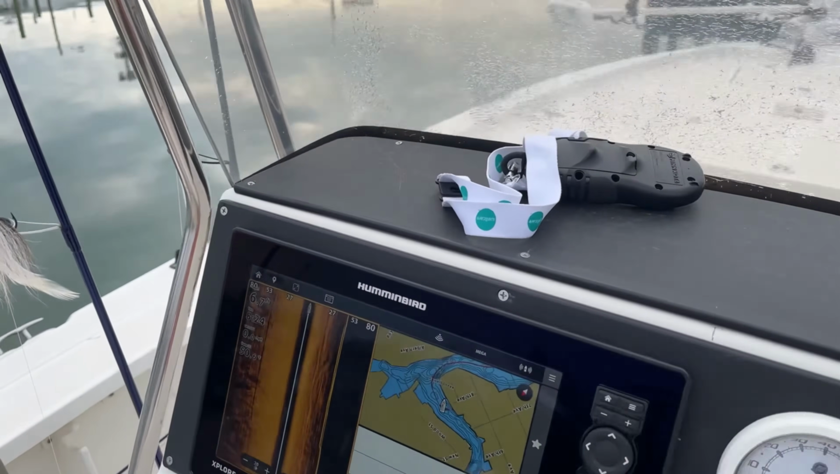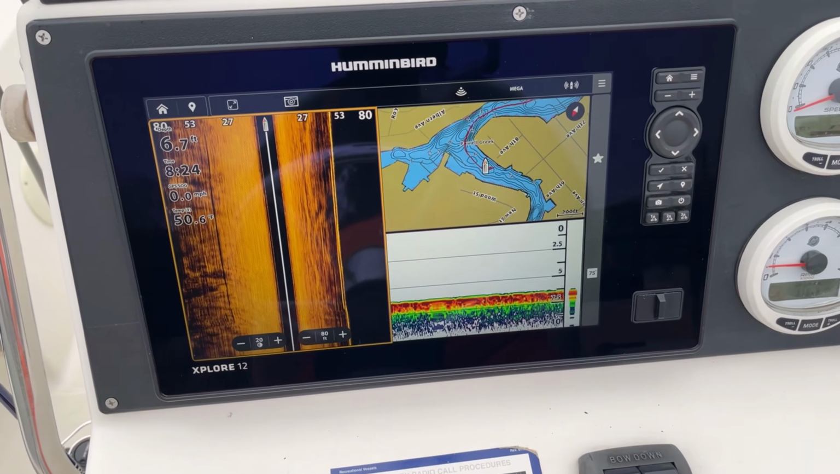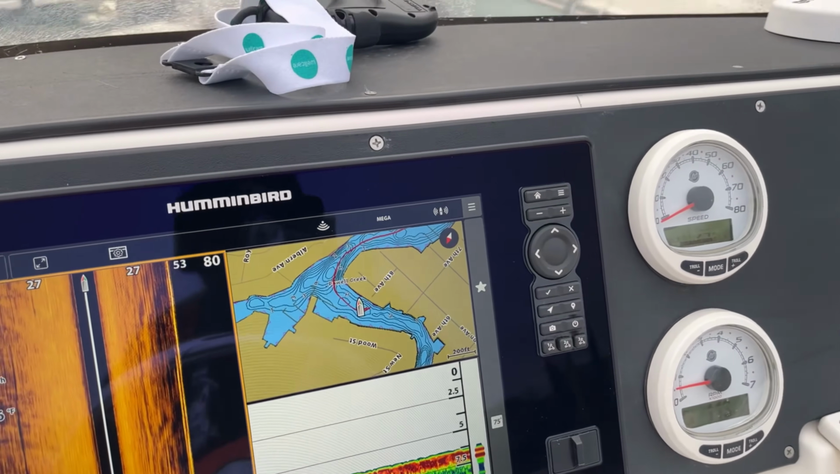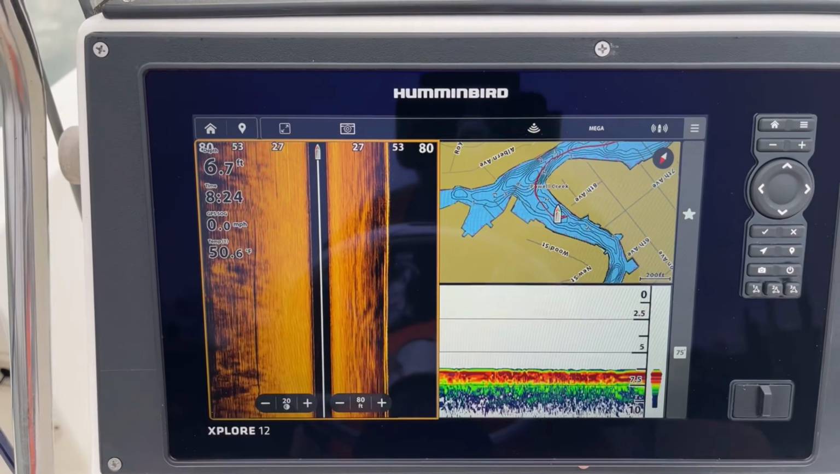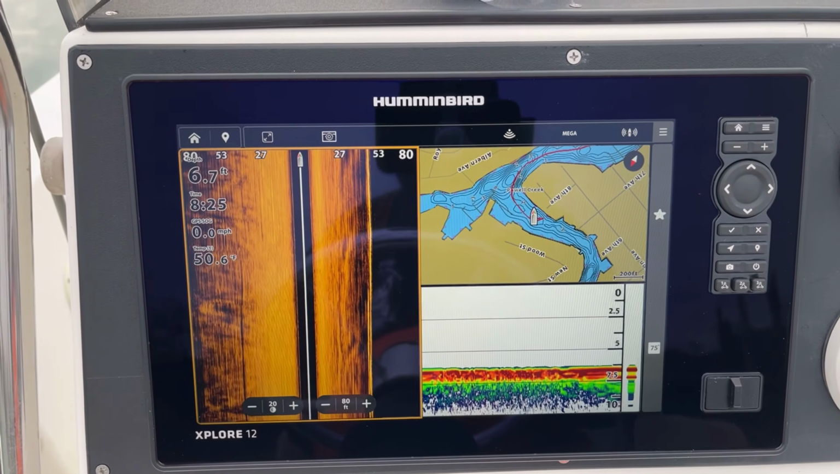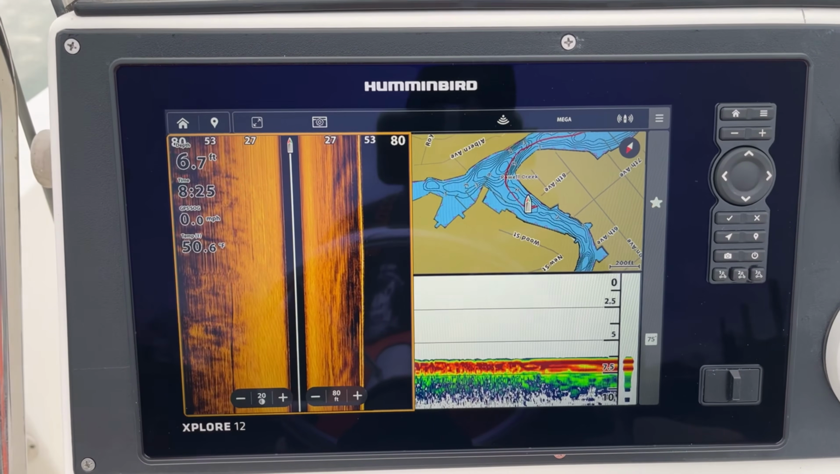Now for the most interesting thing. Everybody knows I am a huge Simrad fan. But I couldn't resist going with the Humminbird this time. I'm a huge Humminbird fan also. This is the brand new Xplore, 12-inch. The side scan's phenomenal. My only possible complaint I could have with this unit is marking spots.